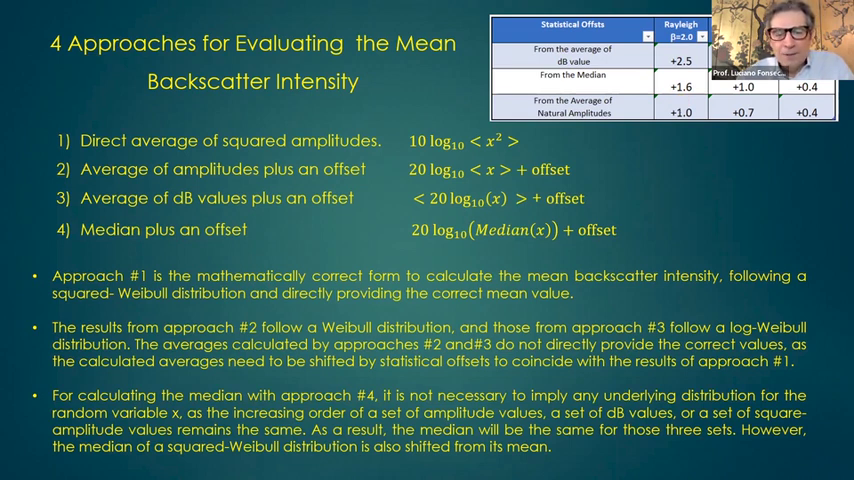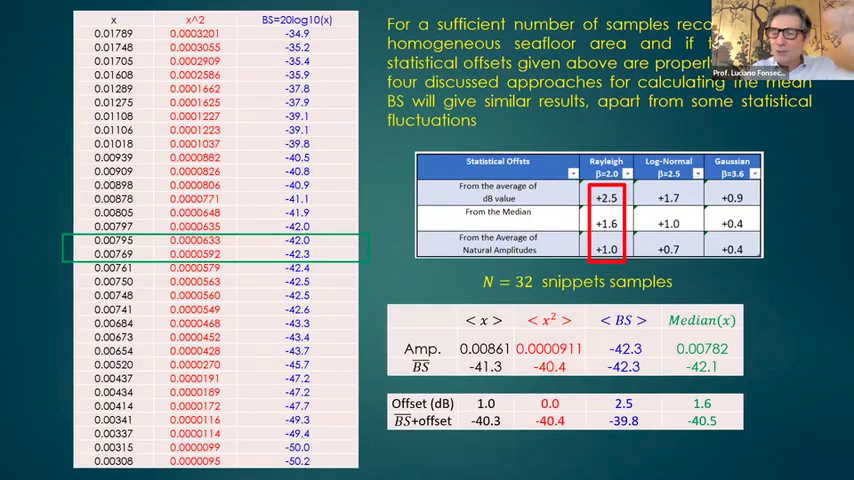So these are the good news. If I come back to that acoustic beam, where we calculate the beam average backscatter, there are discrepancies of up to 2 dBs.